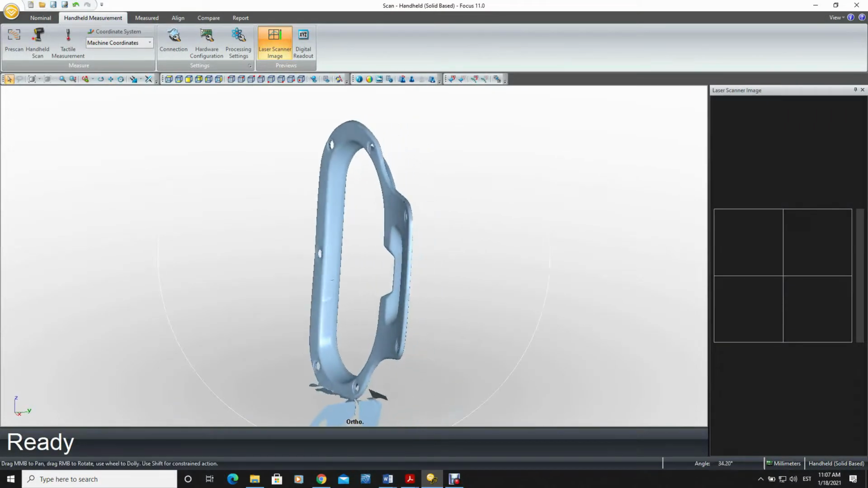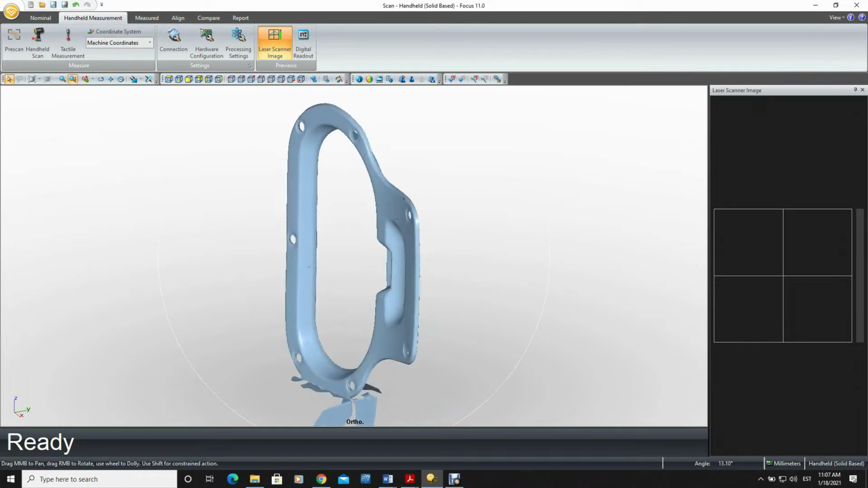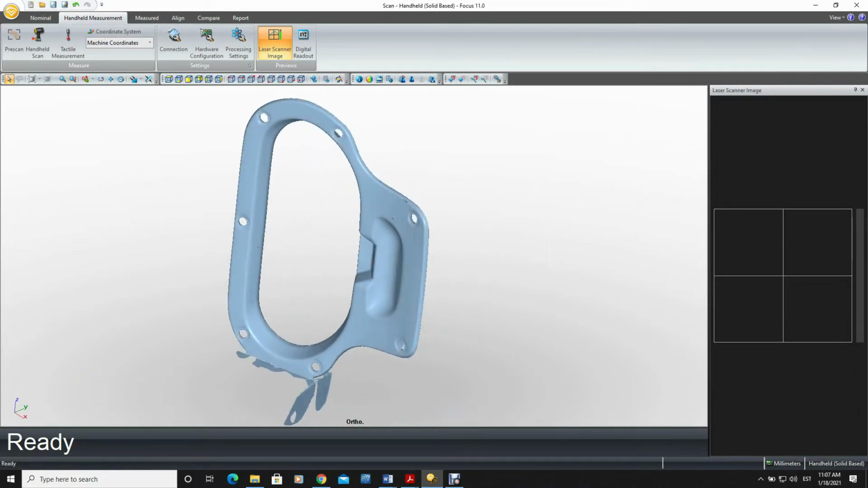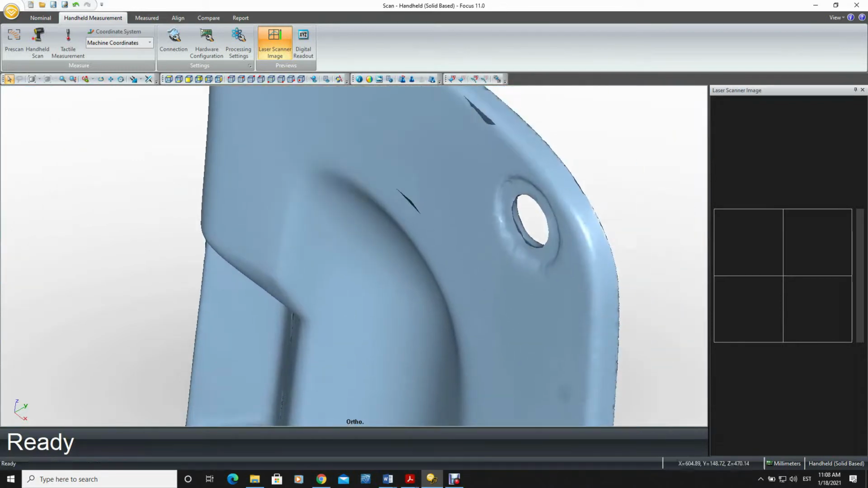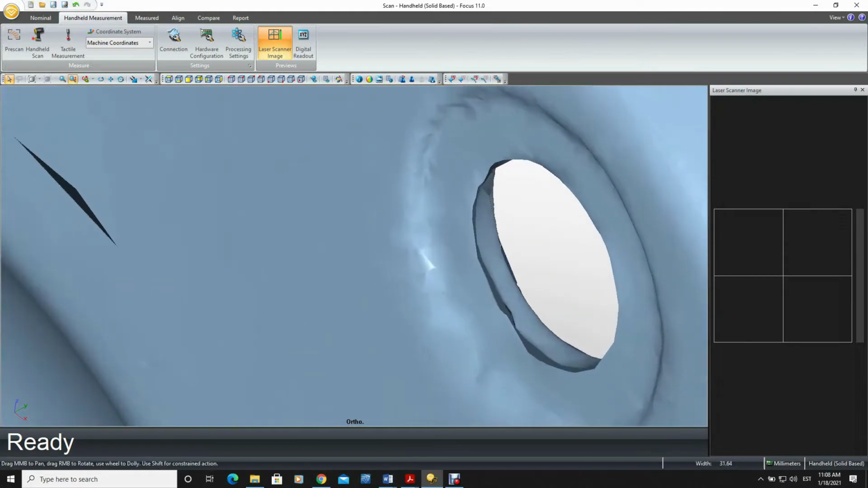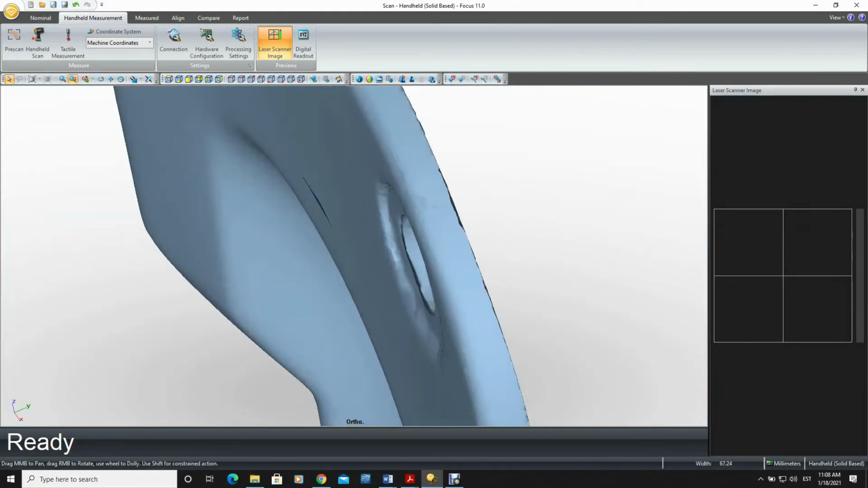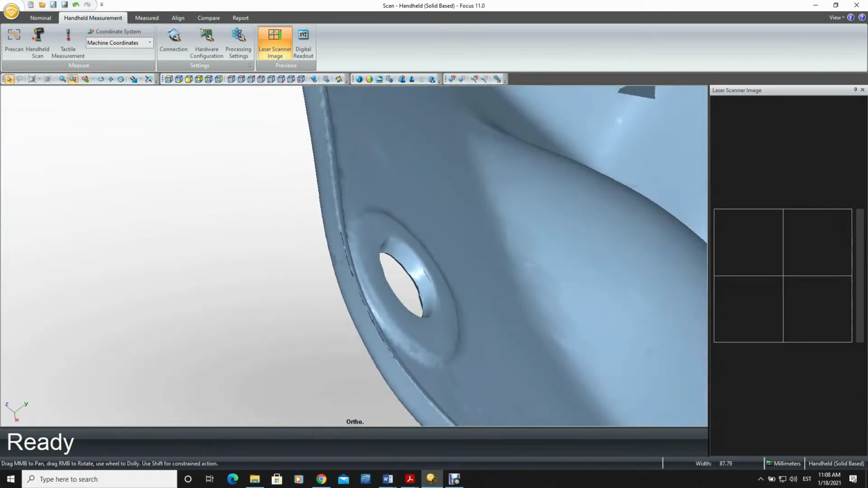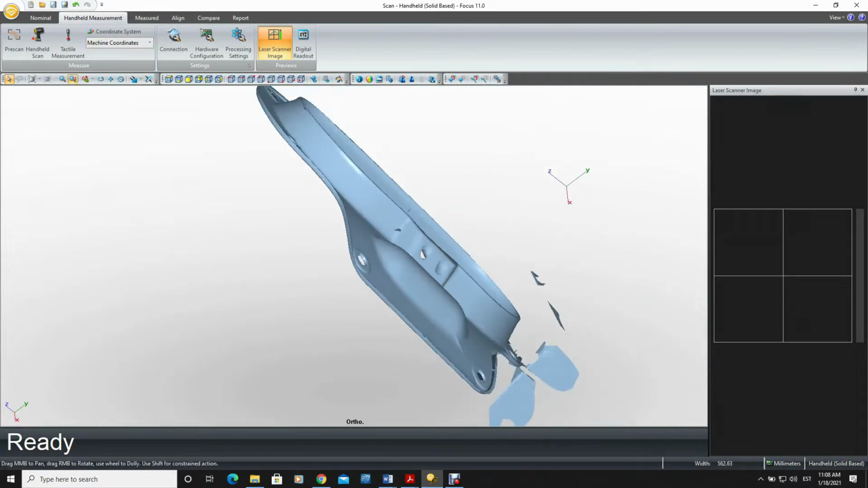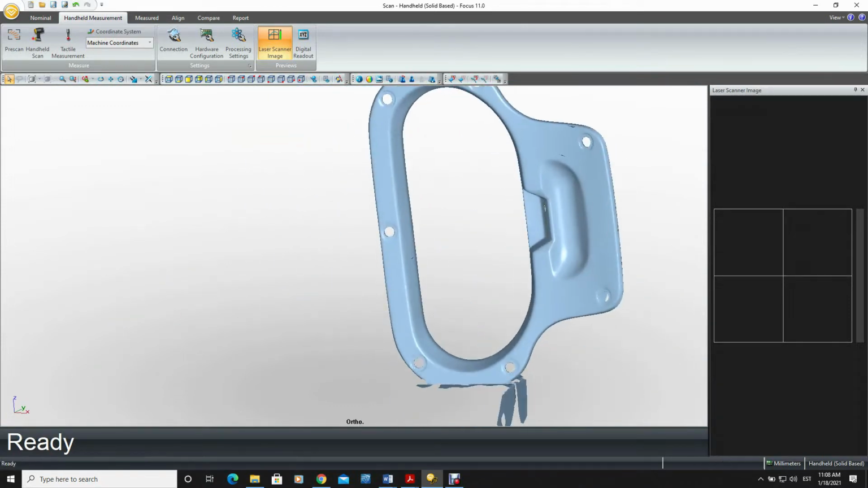So here we can see that the first half or first part of our detail has been scanned. There might be some small holes still within our STL model, like for example within this opening there and in those corners, but we can get rid of them later when we do our editing of the STL model.